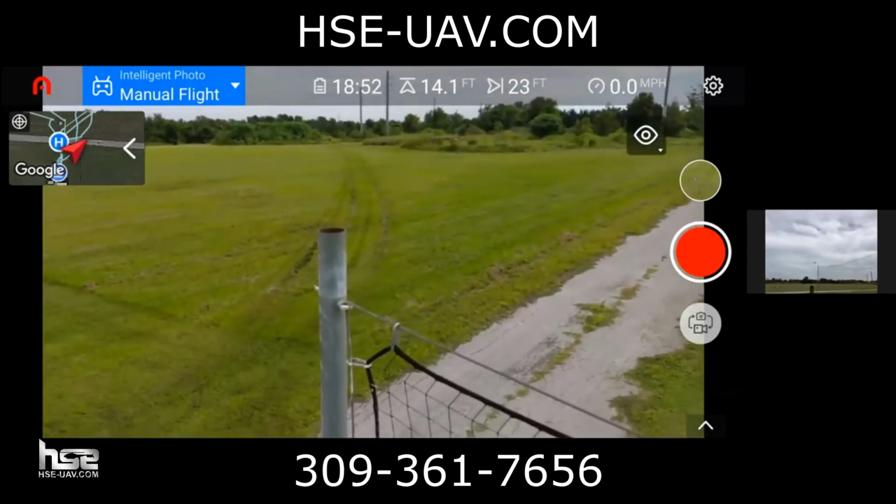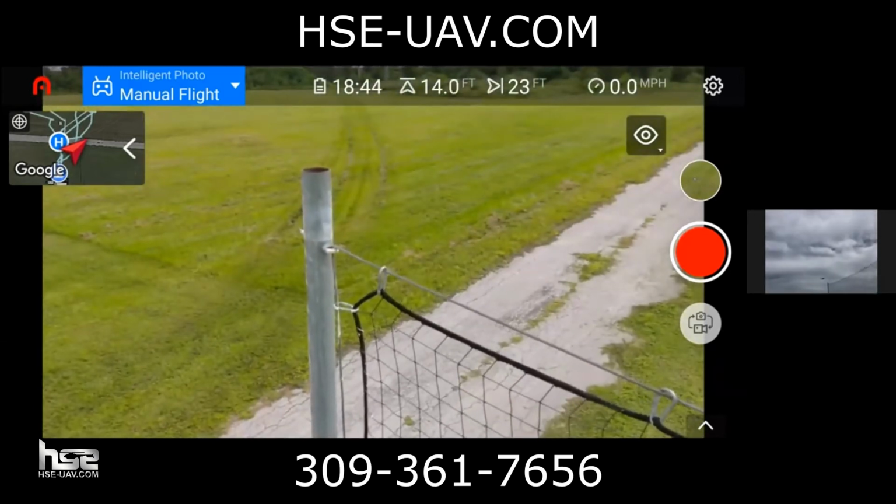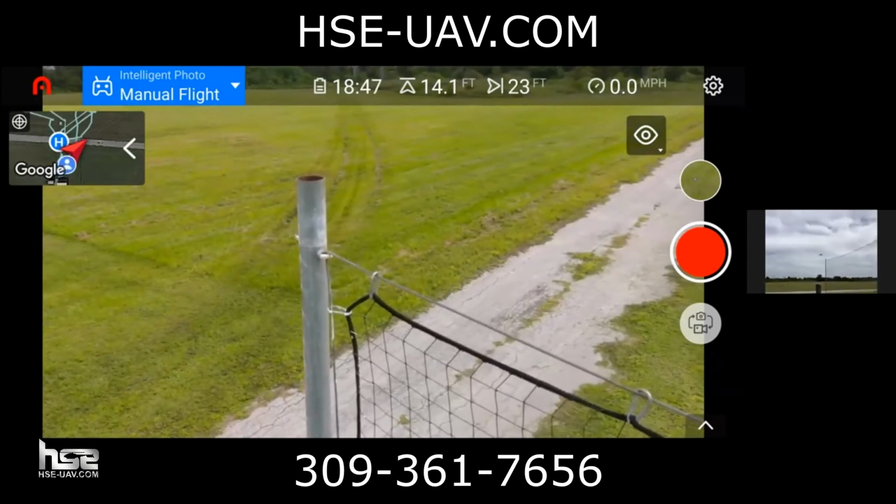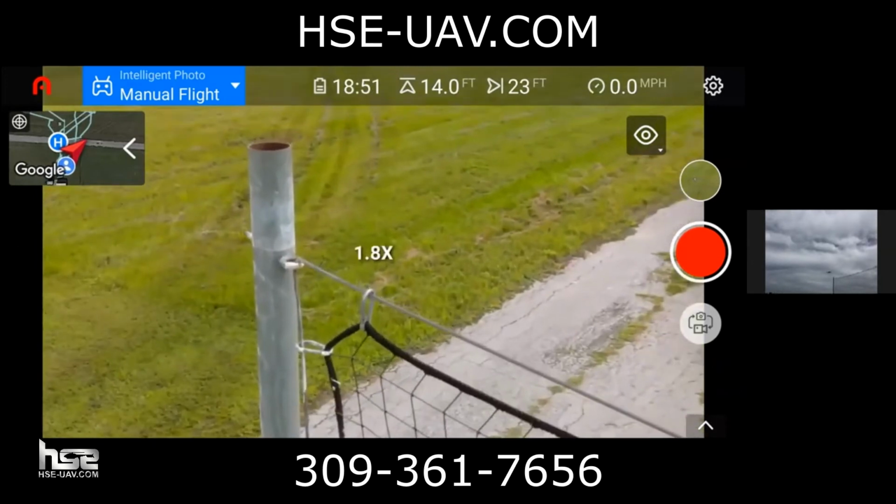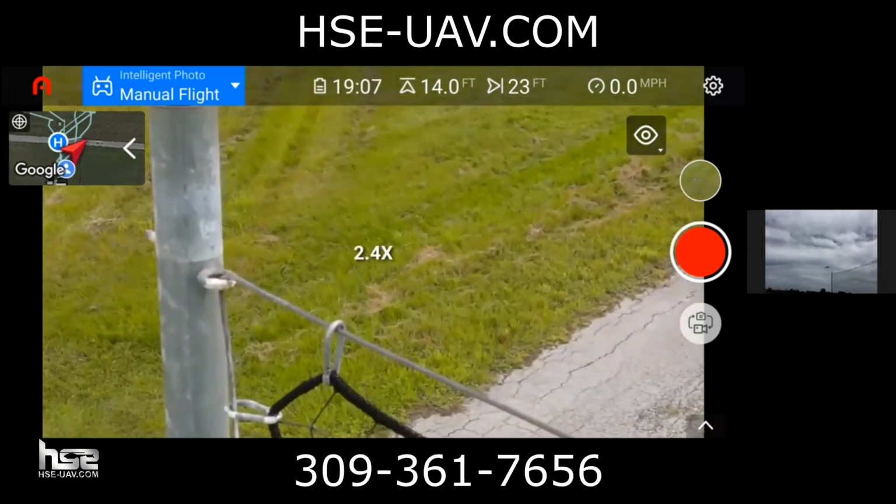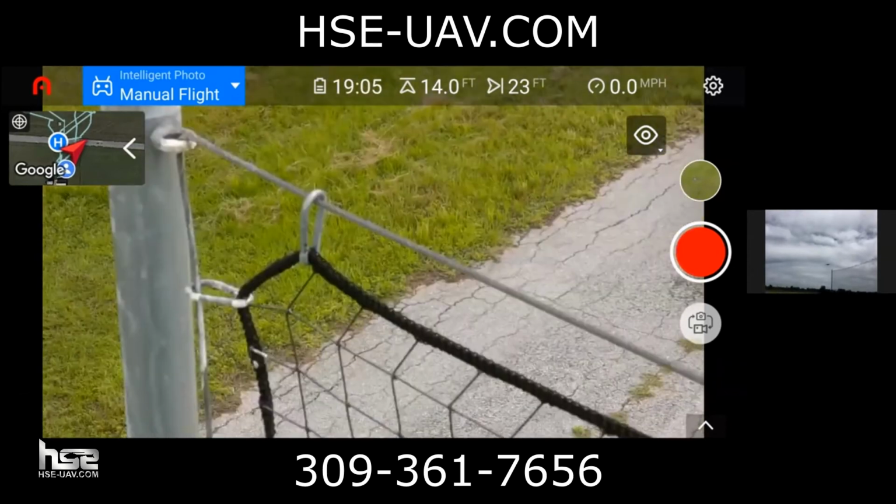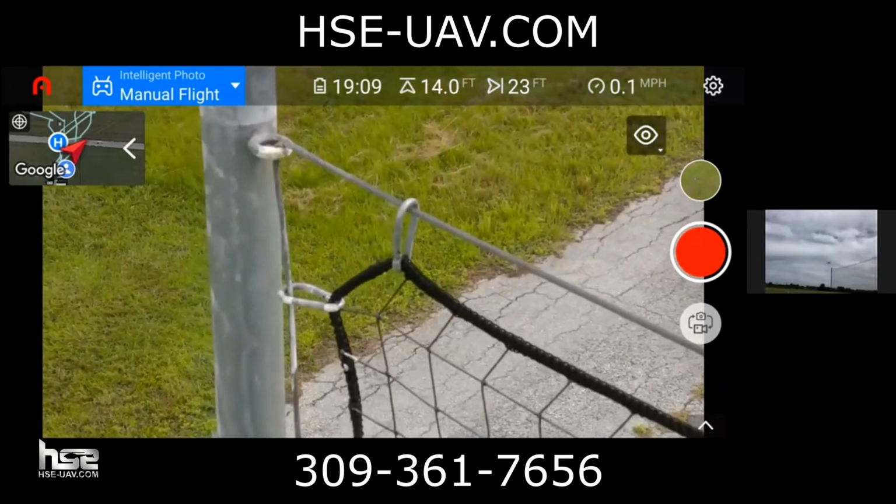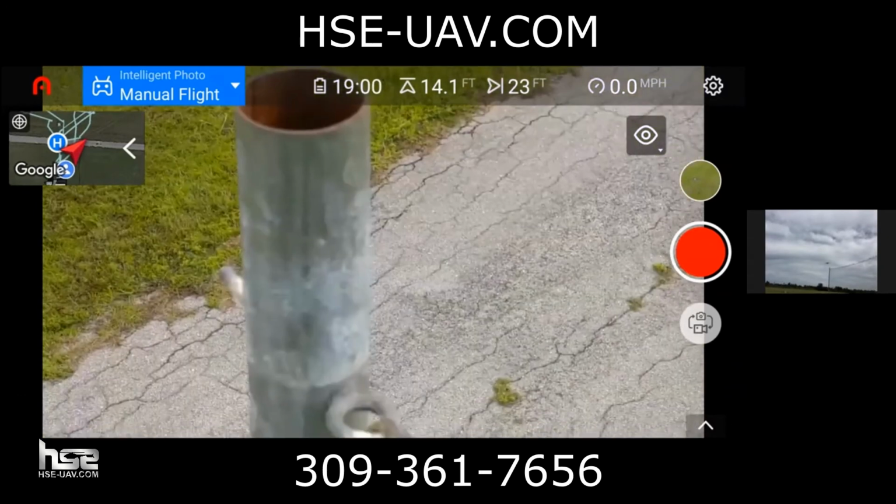All right. Oh, sorry. Hang on. Okay. Let's make sure you guys can still hear me. And you can see, I'm actually still a pretty good distance. I'm probably about 6 feet away from that. But you can imagine if you were doing a cell tower inspection, for example, look at how good the quality is when you zoom into an area. And I can actually get even closer. Just like that. And really get a really good shot here.